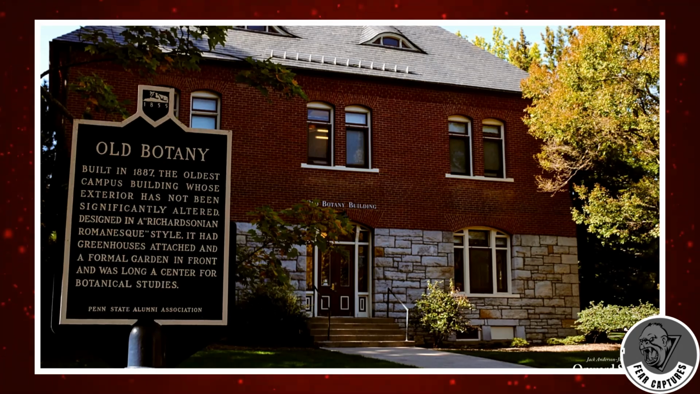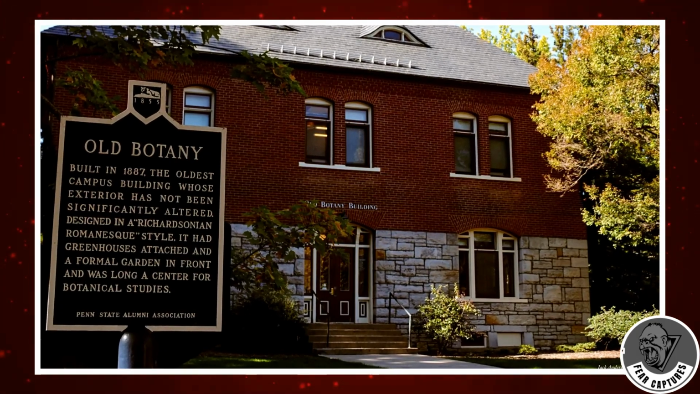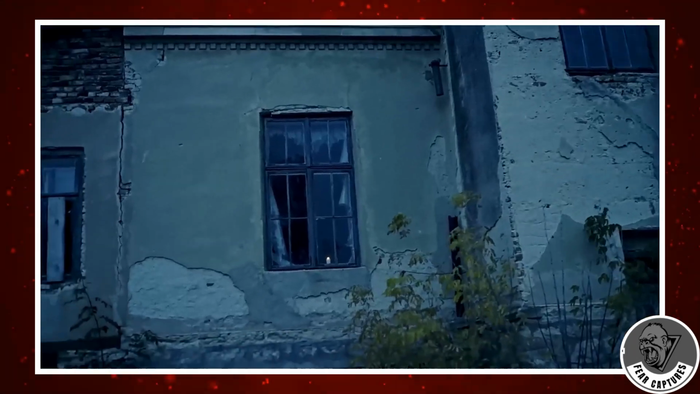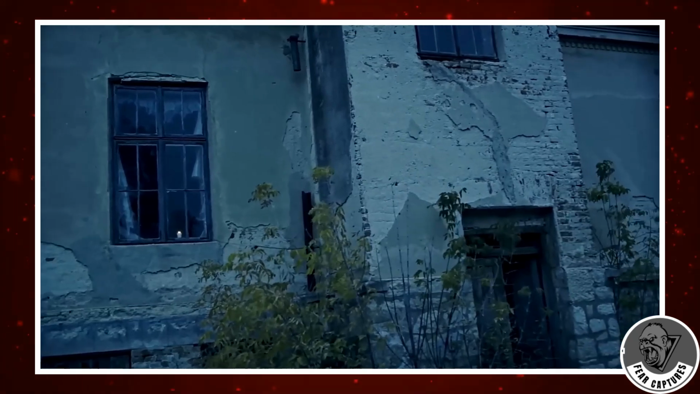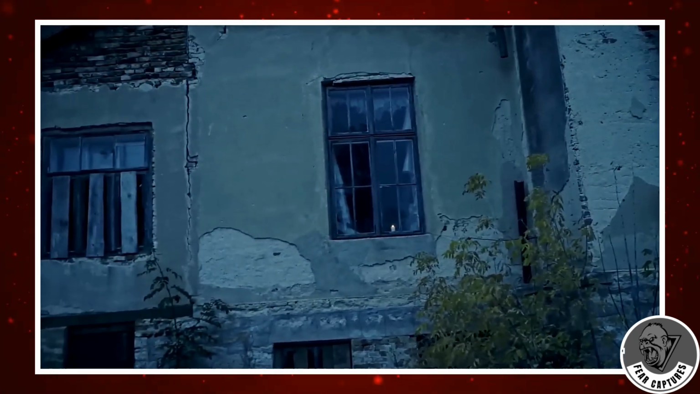The ghost of Frances Atherton, the wife of former Penn State President George Atherton, is reportedly rumored to haunt the old botany building. They claim that sometimes they can see her face peering out of the windows, seemingly keeping watch over her husband's grave across the street.